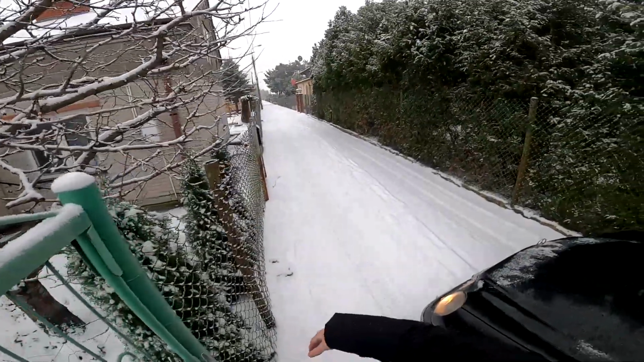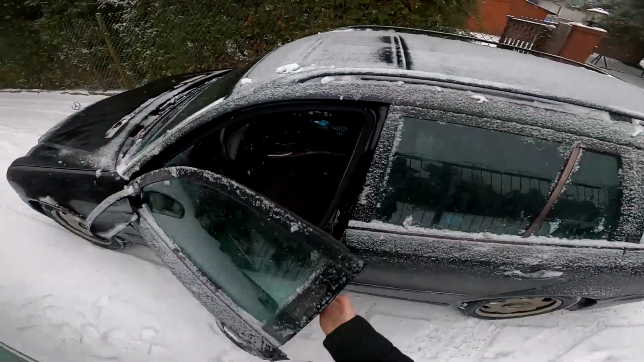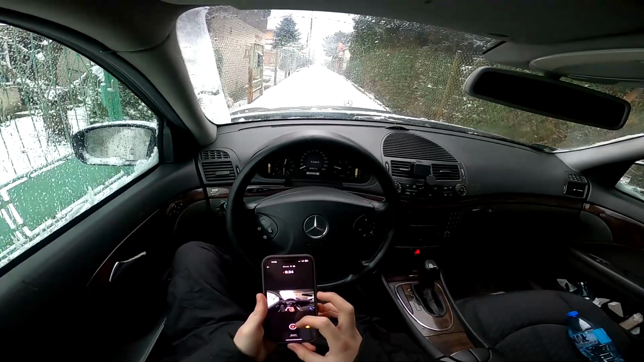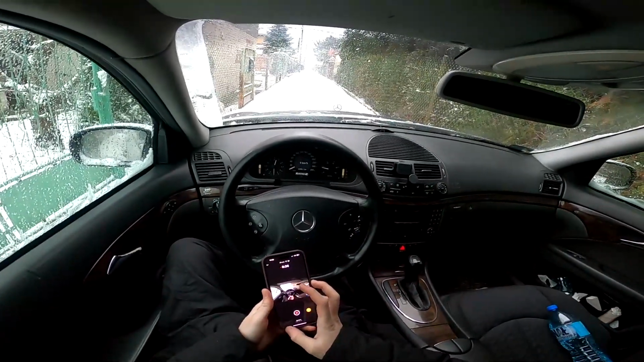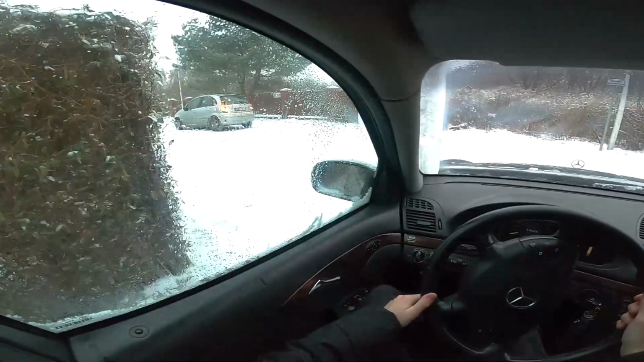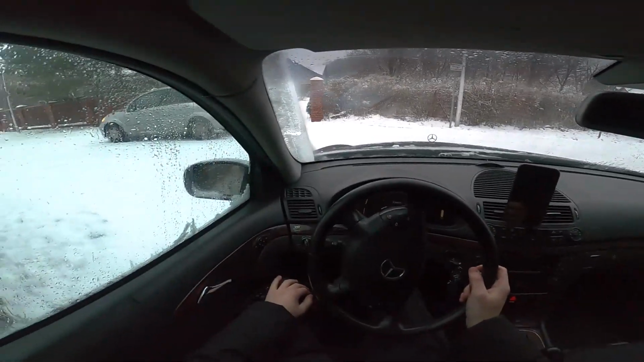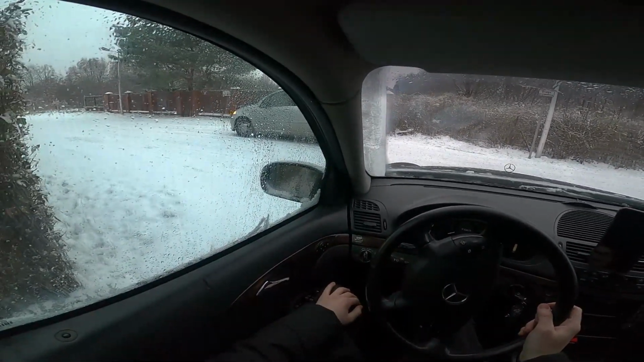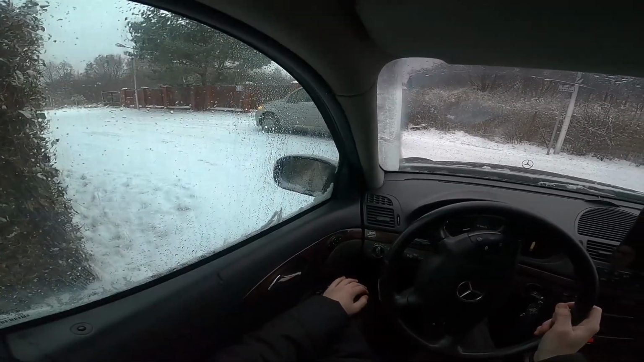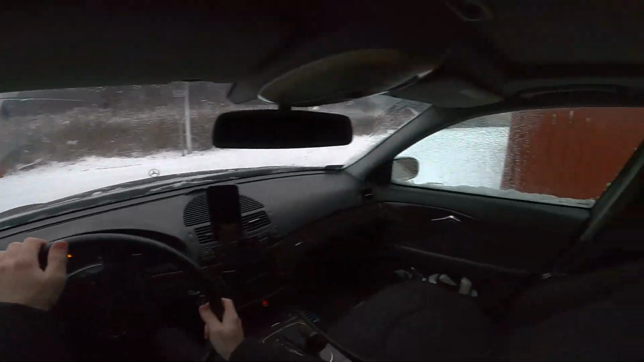Okay, and maybe I will do a little drift on the end of the road. How it looks like. Pretty fine. The POV is right. Okay, man. Aim. Take your time. What you doing, buddy? The fuck? Alright.